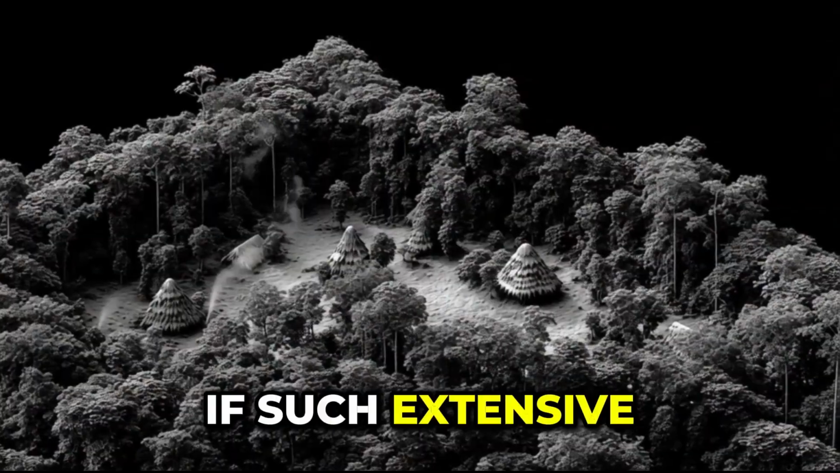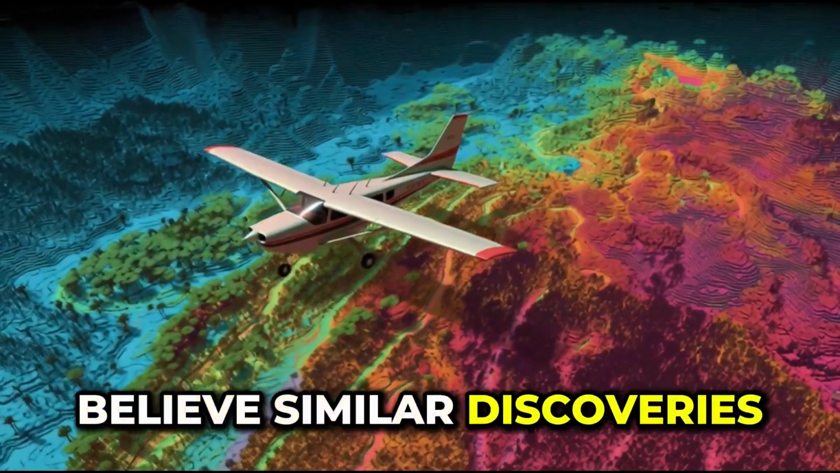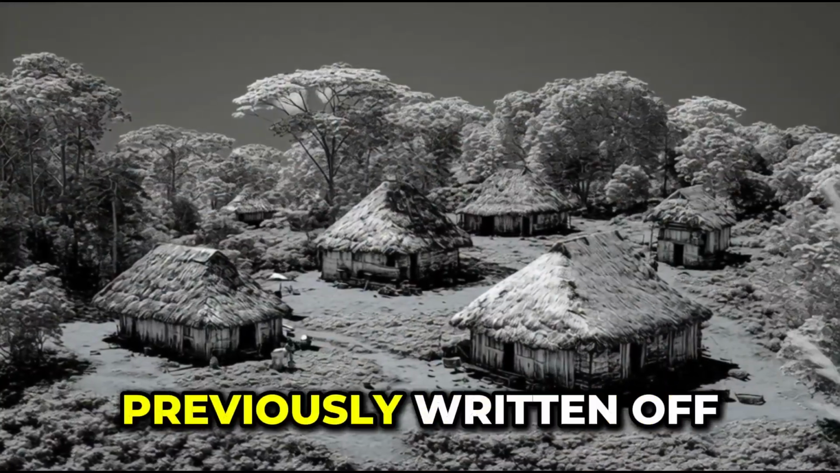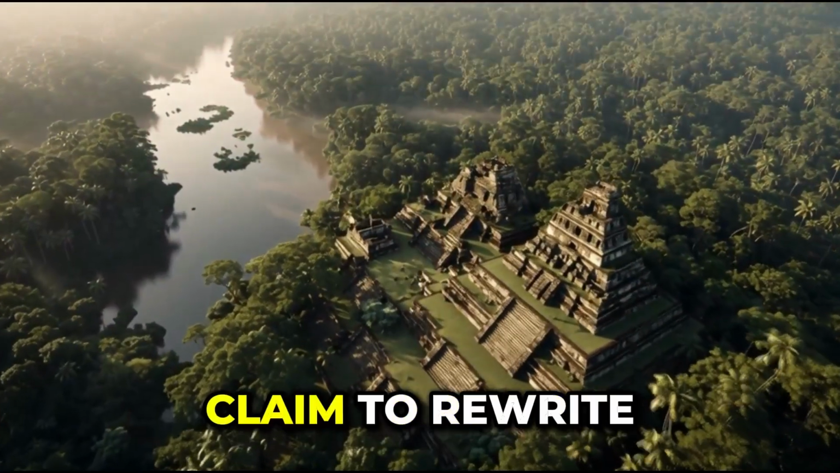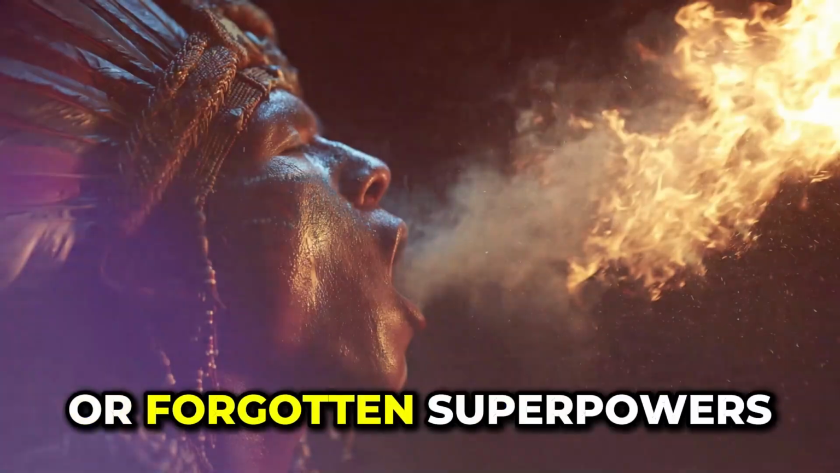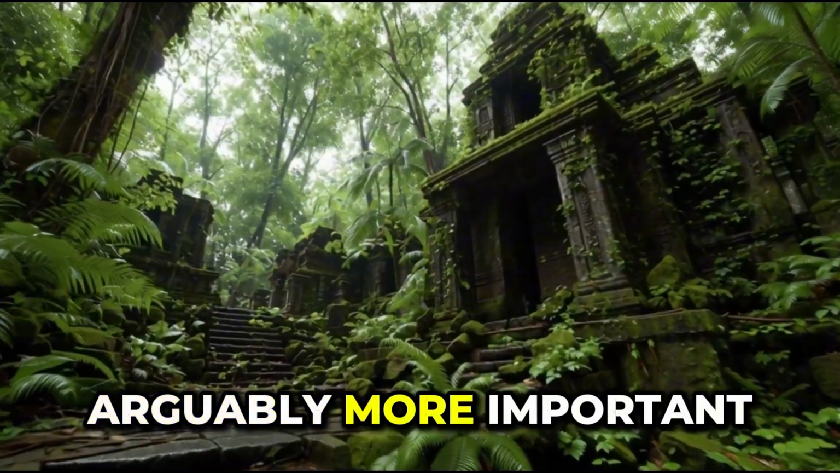Because if such extensive systems could remain hidden here, there's reason to believe similar discoveries await elsewhere, in jungles, wetlands, and regions previously written off as marginal, not because people weren't there, but because we weren't looking in the right way. This discovery doesn't claim to rewrite all of history. It doesn't suggest lost empires or forgotten superpowers. What it does is quieter and arguably more important.